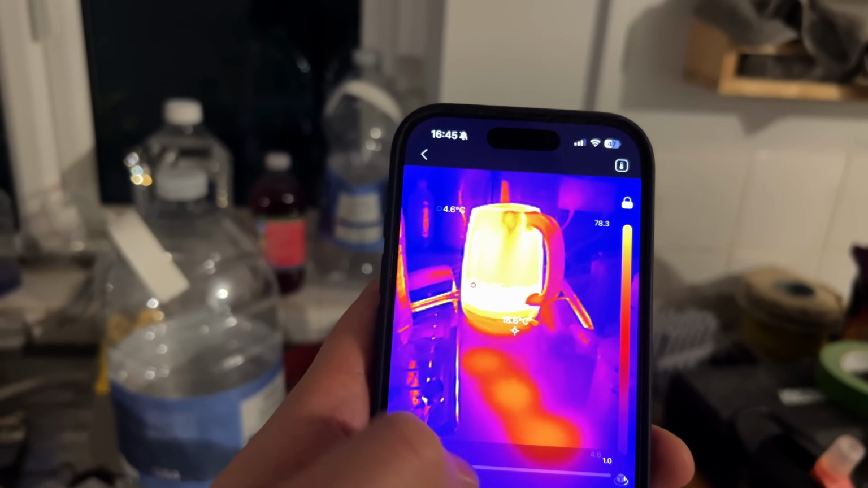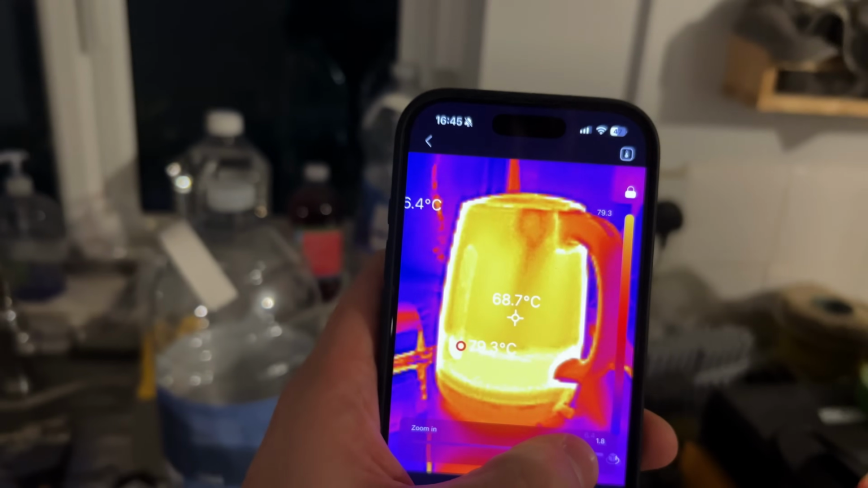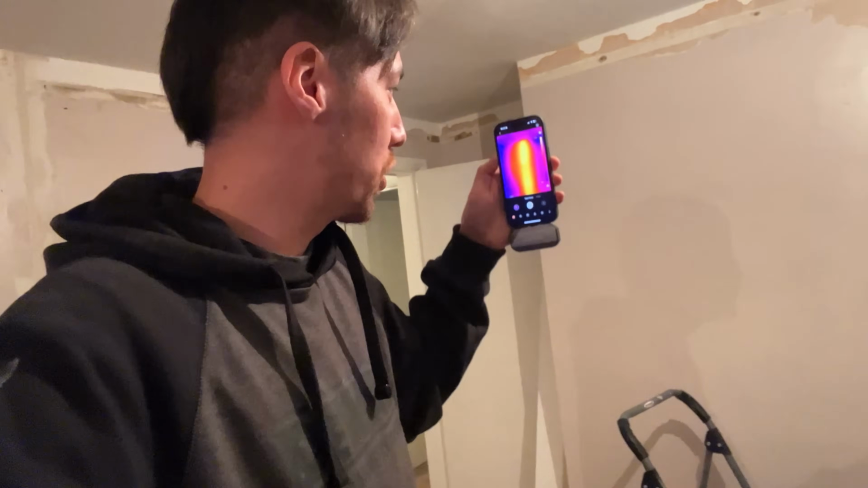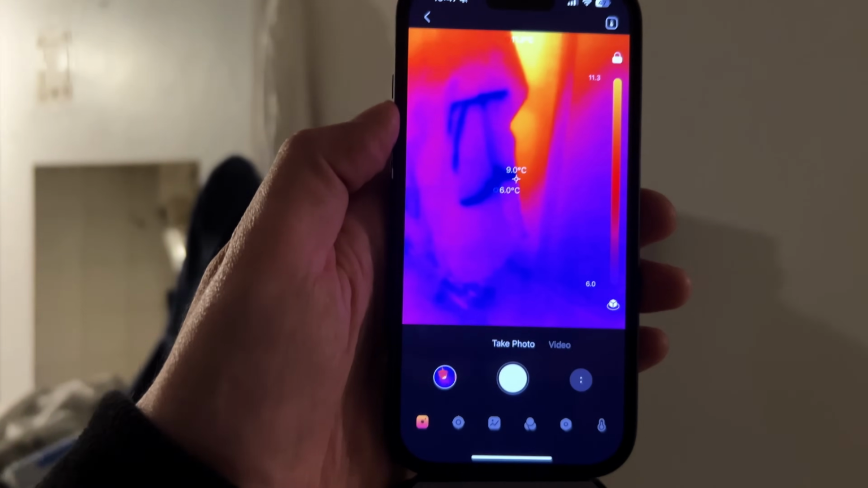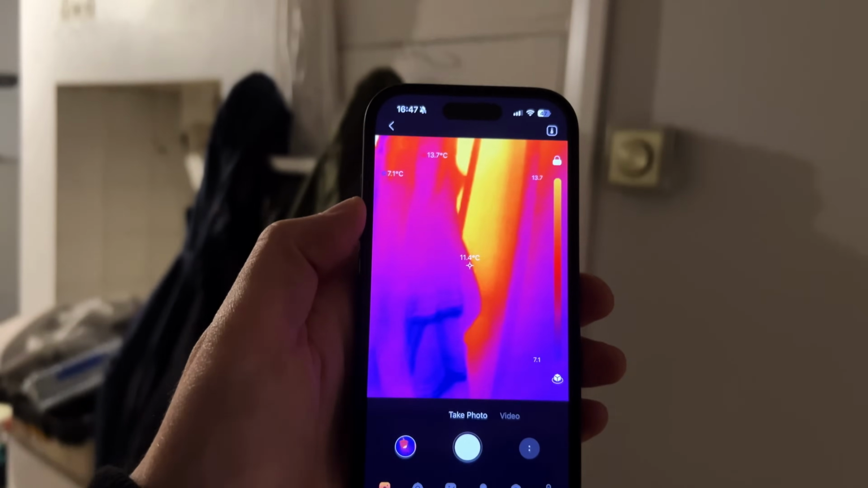If I'm really wanting to hone in on the temperature of something, I can just zoom in and get some bigger numbers, so it's a little bit easier to read. Quite interestingly, I was walking around just seeing what I can see through the walls, just to see if I can see any cables, which you can see where I've done my chasing, but I can't see cables through the wall, unfortunately, with the settings I have currently set up on this. I was looking at this wall, I was like, why is there a big heat patch on this wall? And then I realized my immersion heater is actually right behind there. So you can see the amount of heat that is given off in the cupboard.